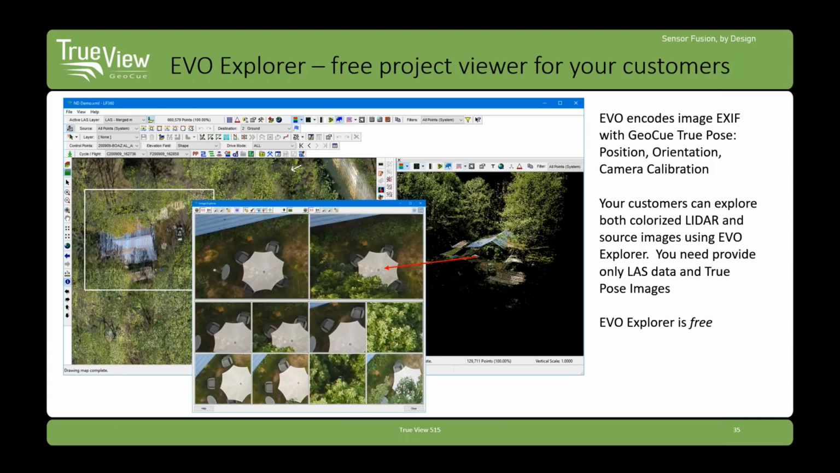Something else we're bringing to market within the next 60 days, I would say, is Evo Explorer. This is a viewer based on Evo that allows for visualization of data and basic measurement of data. So you can't go make products with it or do classification, that sort of thing, but you can do a lot of exploring of data that's already been processed. This is a free viewer. You can give it to your customers.